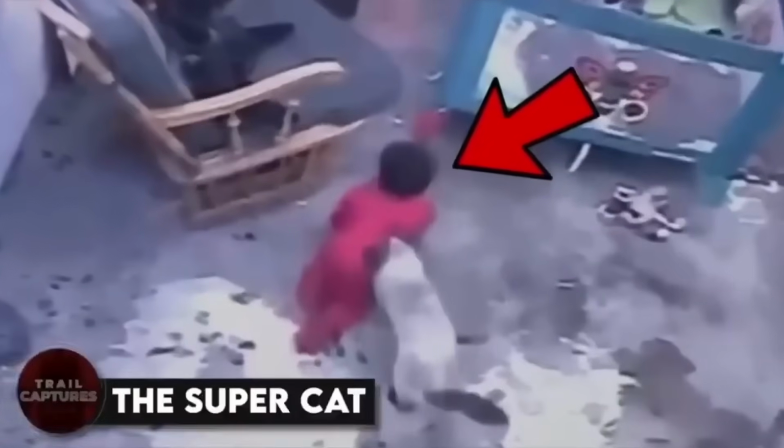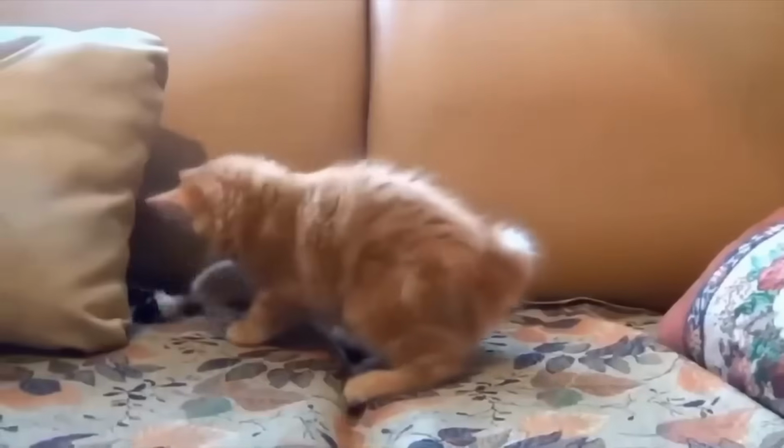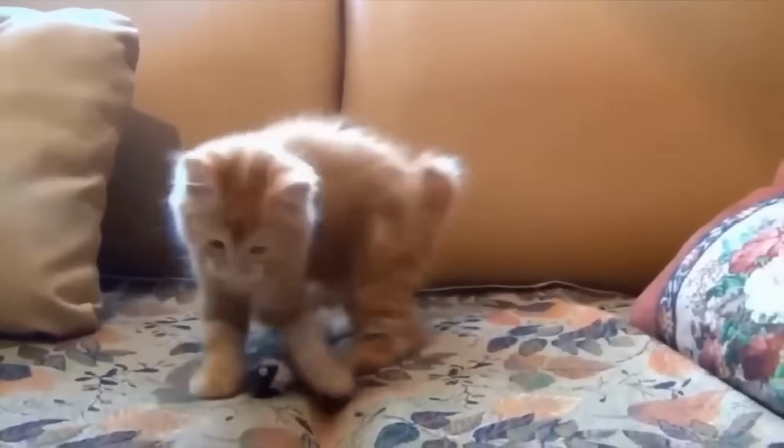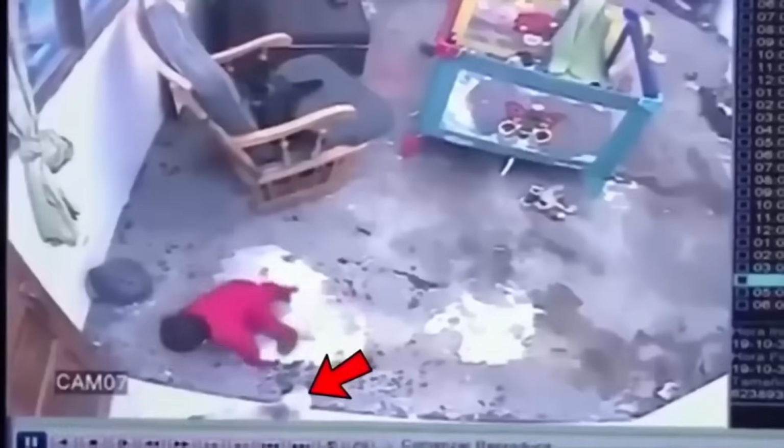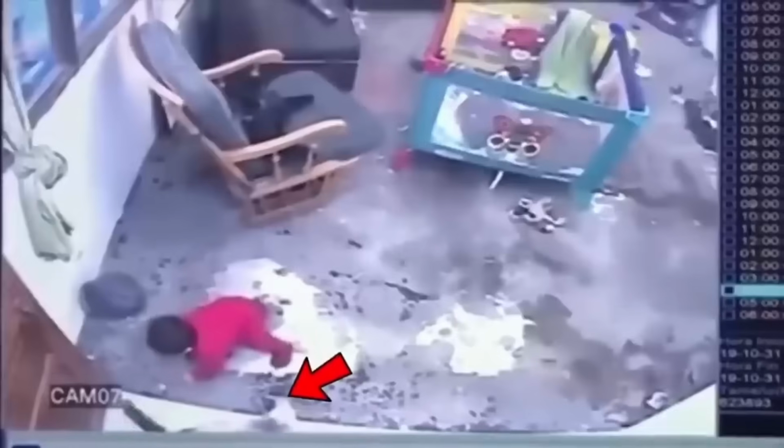The Super Cat. You might think of cats as grumpy creatures, but don't let that fool you. They actually care about us as much as we care about them. Just check out this clip where a cat saves a toddler's life. The baby was headed straight for the stairs, but the cat sprang into action and rushed over to prevent a nasty fall. What a brave kitty. And to make sure the baby stayed safe, the cat even sat guard at the bottom of the stairs to keep the little one from trying again. How sweet is that?